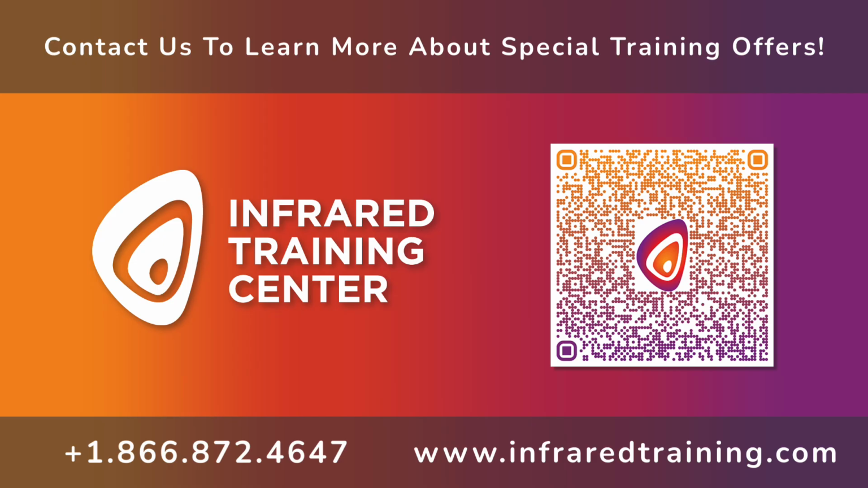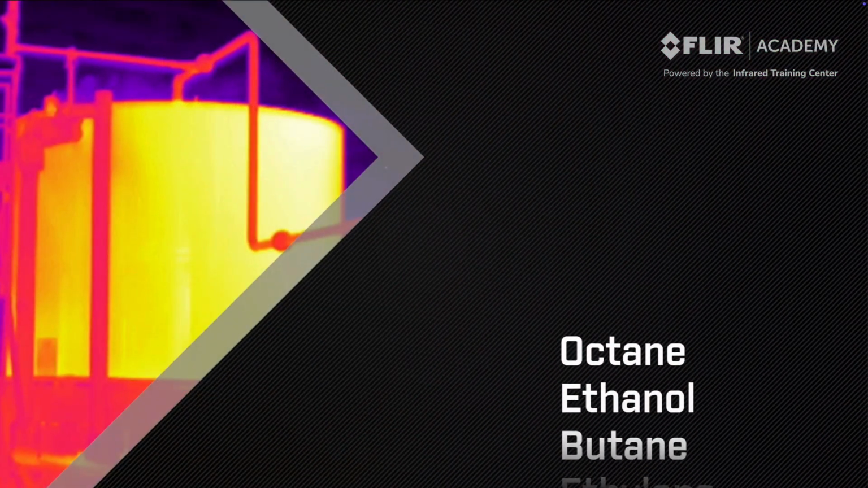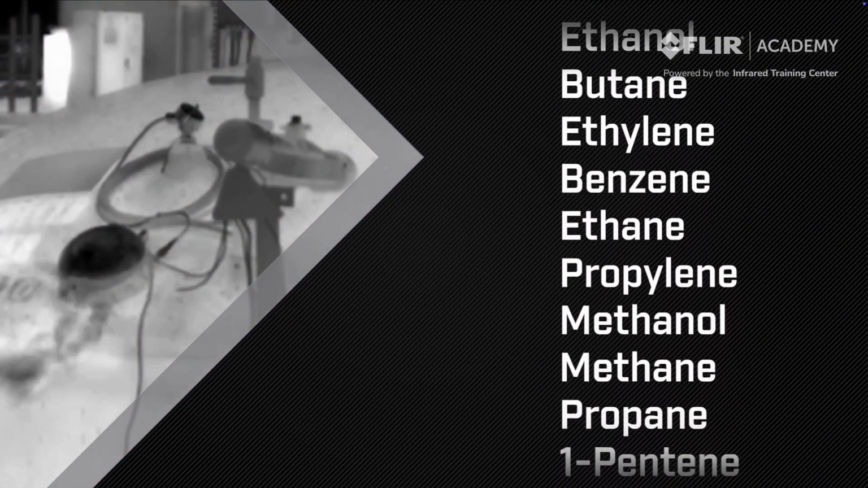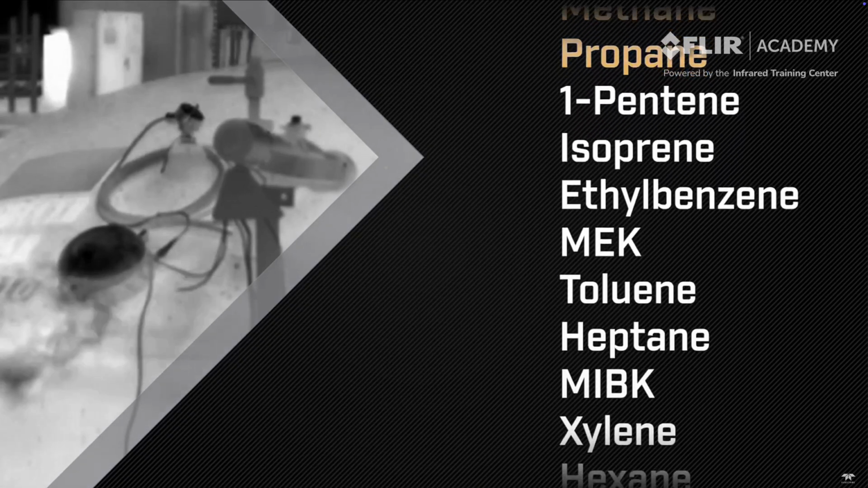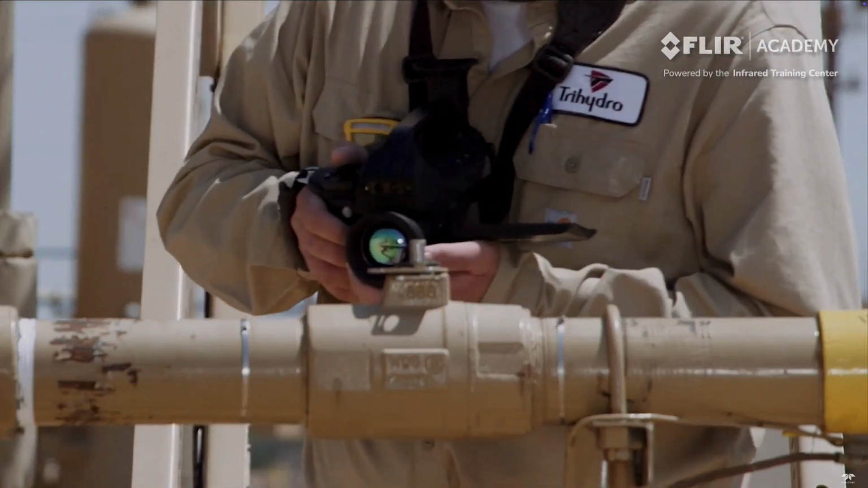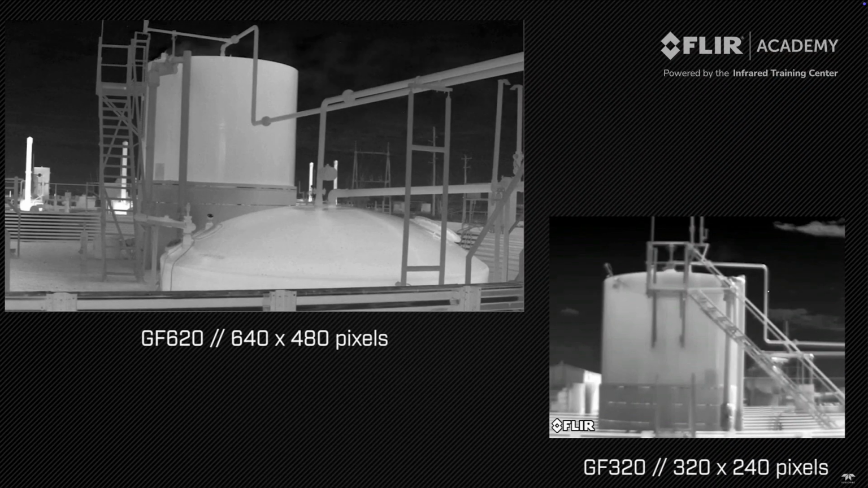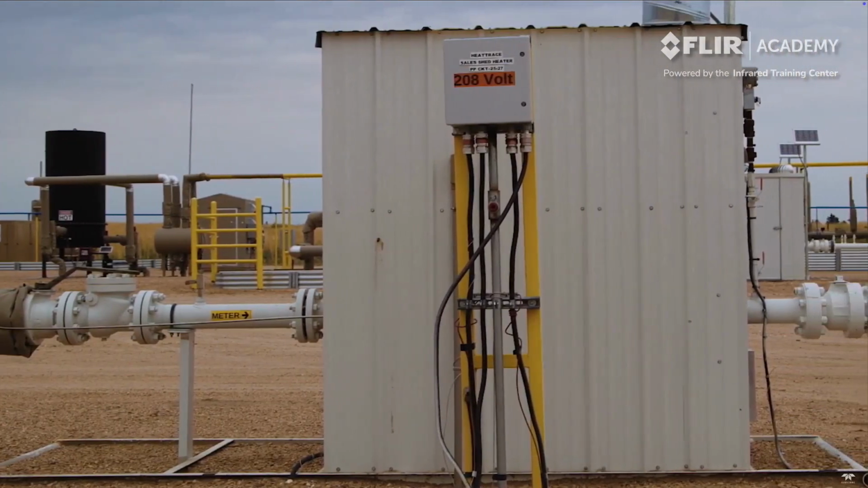Next, let's discuss the basics of operating your FLIR GX series thermal imager. The FLIR G series line of optical gas imaging cameras are designed to detect a wide variety of gas emissions from multiple stages of the oil and gas industry and other industrial markets. All hydrocarbon, methane, and other volatile organic compound models are Quad OA, Quad OB, and Appendix K certified and provide the ability to quantify leaks.